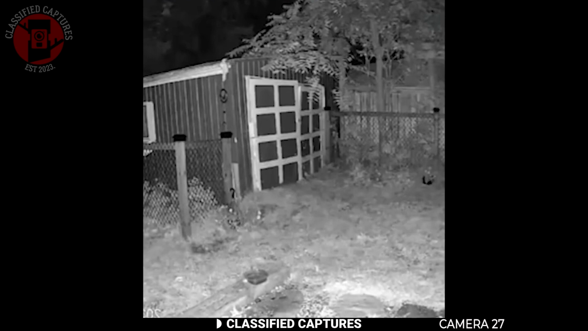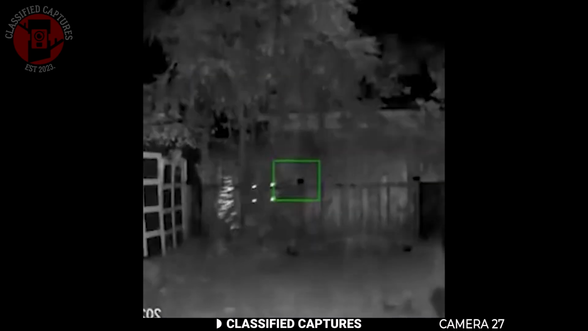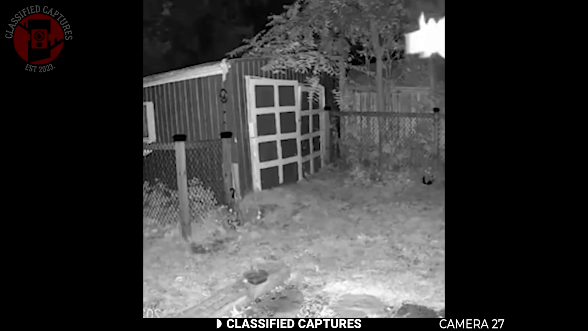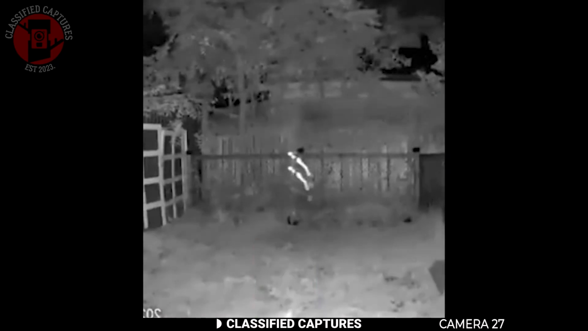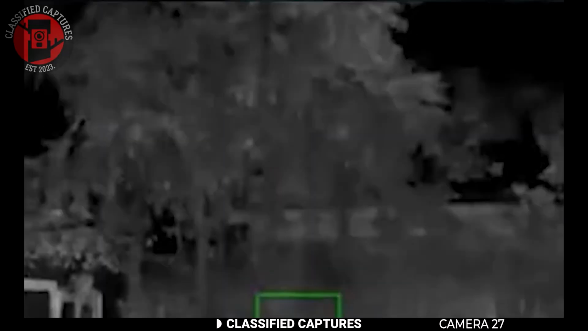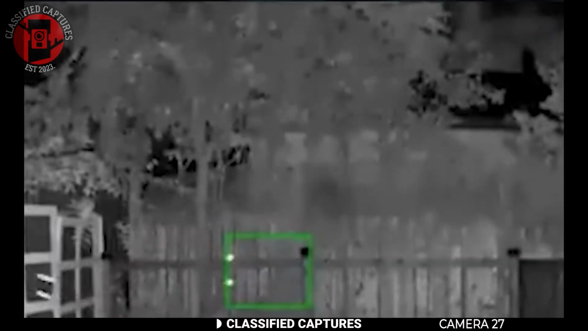At first glance, it seems unremarkable. The footage captures a quiet night with a fence in view. Then, a leaf drifts down, triggering the motion sensor, and that's when something unusual appears. Orbs. They all spread out of view, leaving two faint glowing orbs floating in the air, one above and one below. They hover silently. Their movement is smooth, almost purposeful as they drift about the yard.